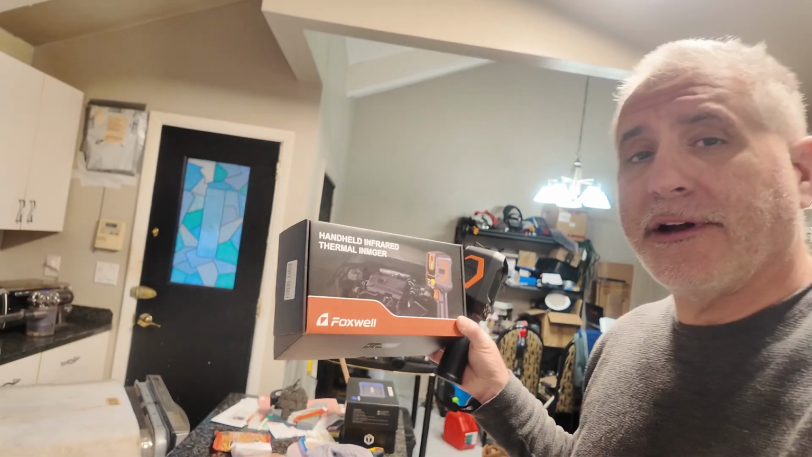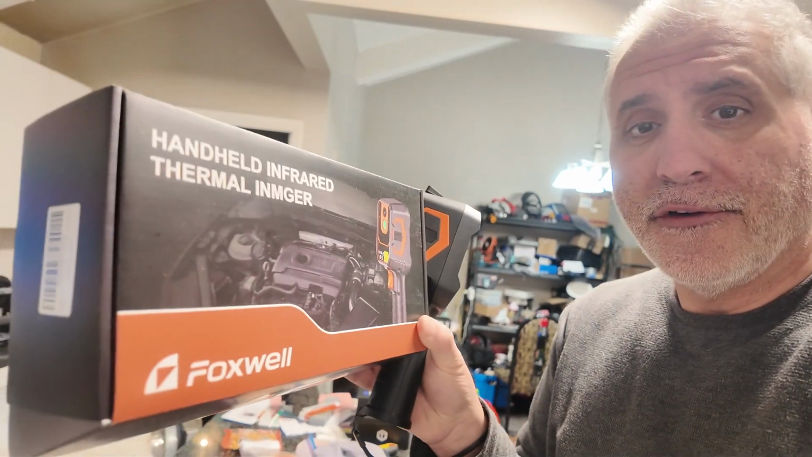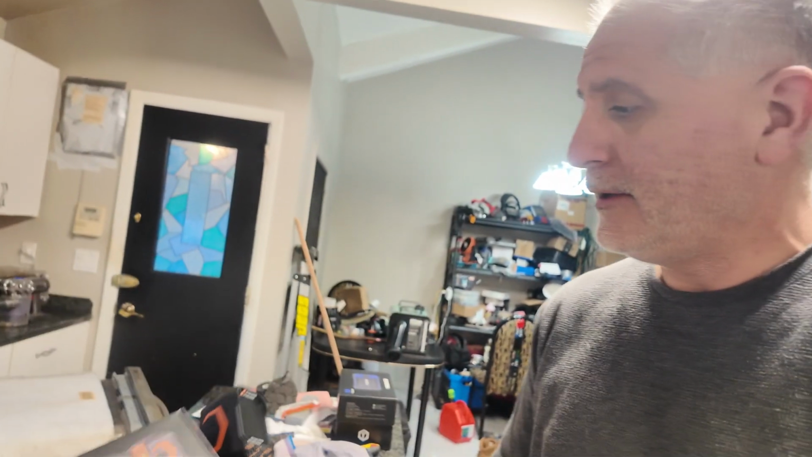Excuse the mess, but I had a real bad situation last night. I had a busted pipe. Actually, it was a busted valve because it's 20 degrees outside and it froze and failed. So I had water all over the kitchen, all over the floor. So luckily, I'm taking a look at this handheld infrared thermometer imager right here from FOXWELL that they sent me.